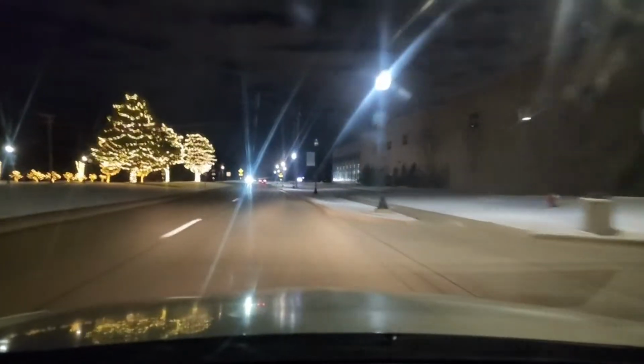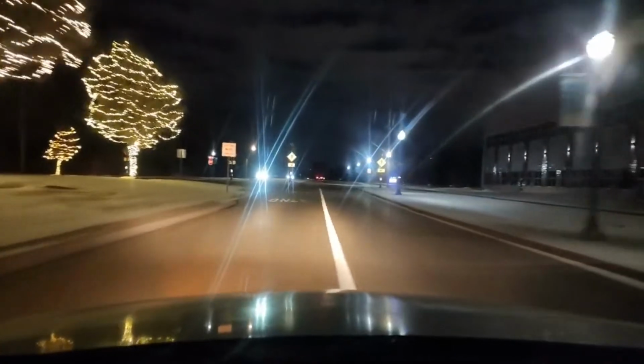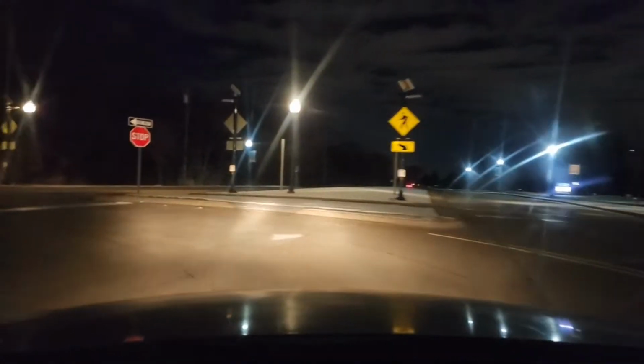I do see some messages there. So look, when you have all these lights, and what I'm going to do is turn around here again. I really want you guys to see this. I'm going to turn around and drive through all these lights again and let you really get a sense of what I am seeing. Okay, I'm going to come up and stop.